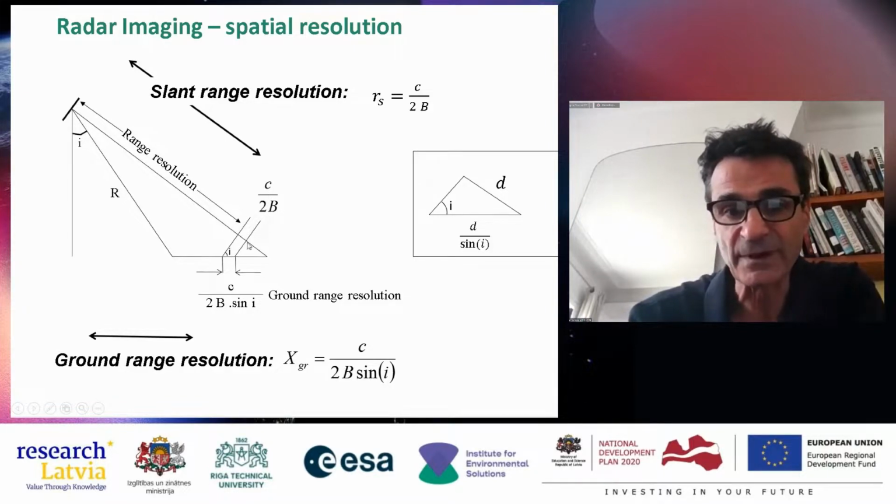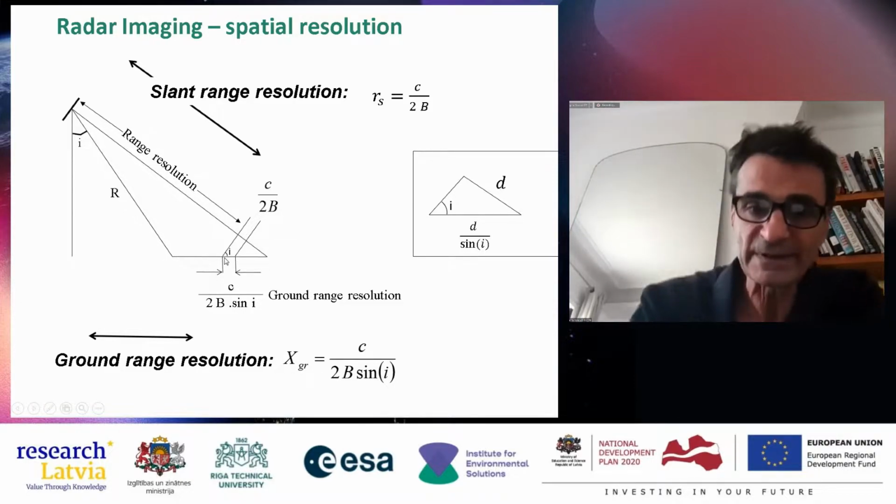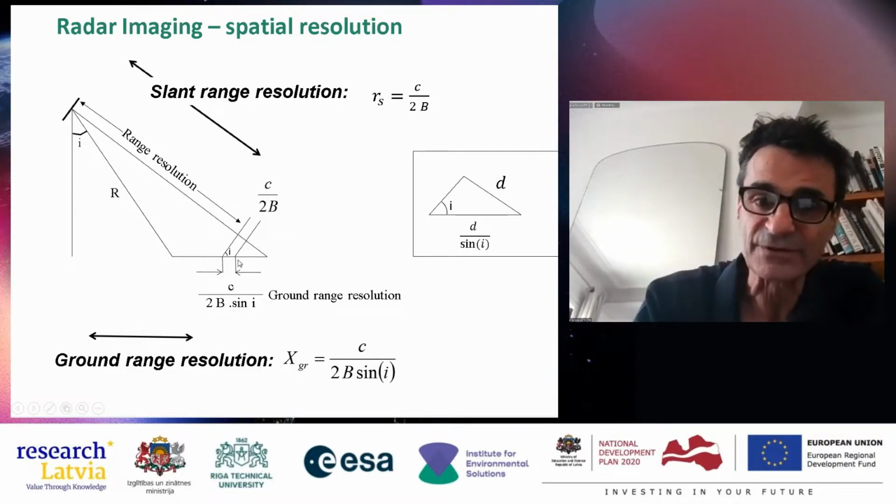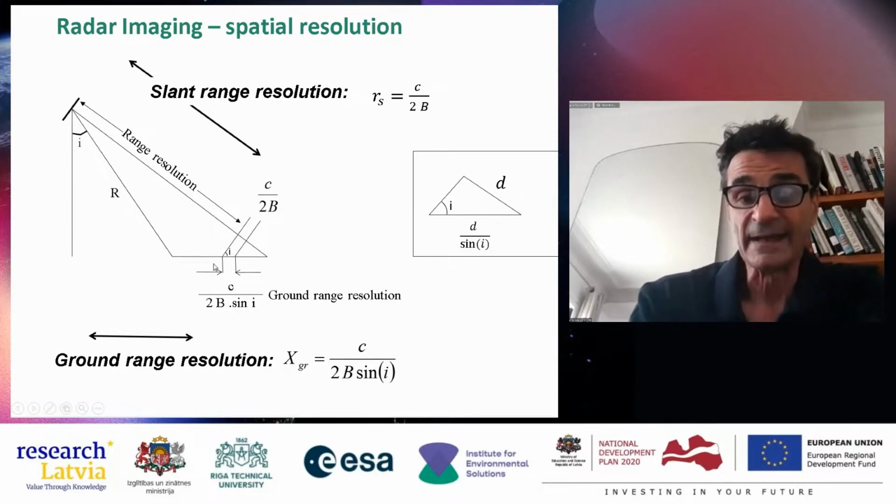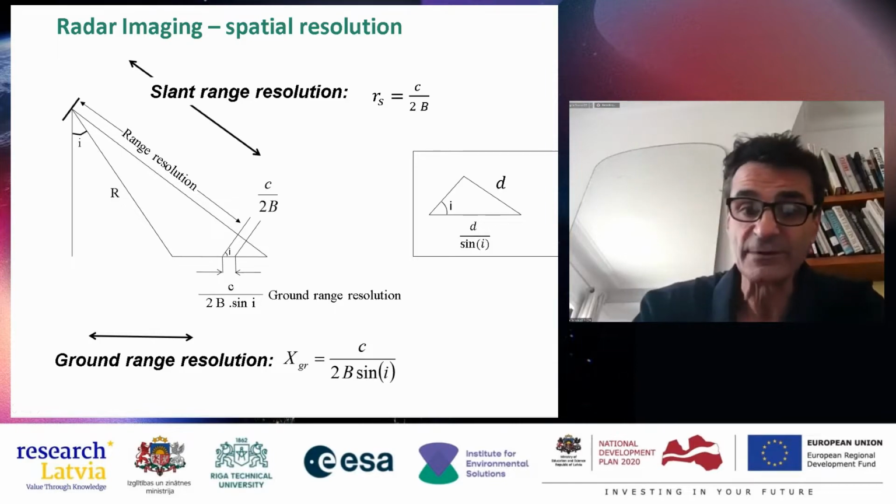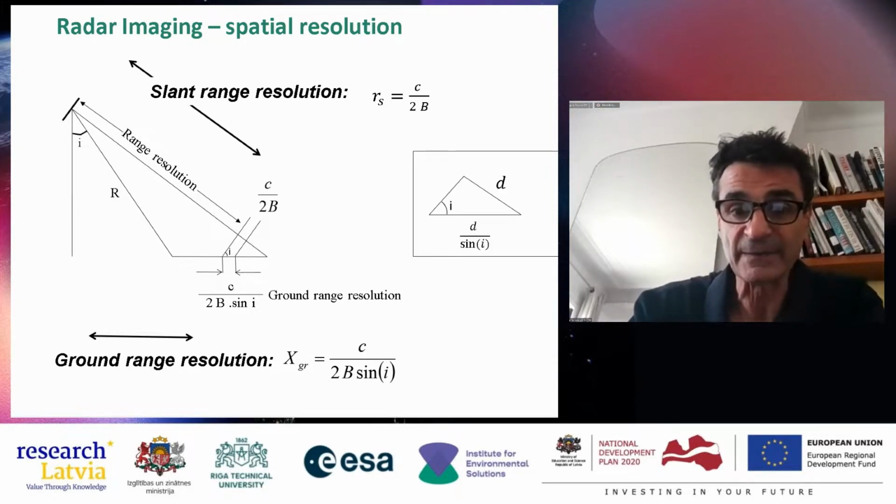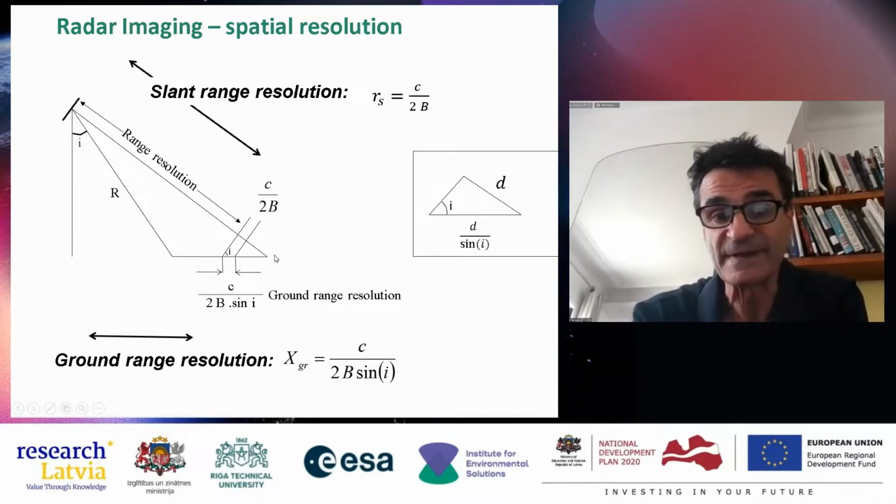And now, if you want to know this distance here, you just have to divide by the sine of this incidence angle. All right. And so you will have a natural distortion when you look at radar images, because the incidence angle here is not the same as there.